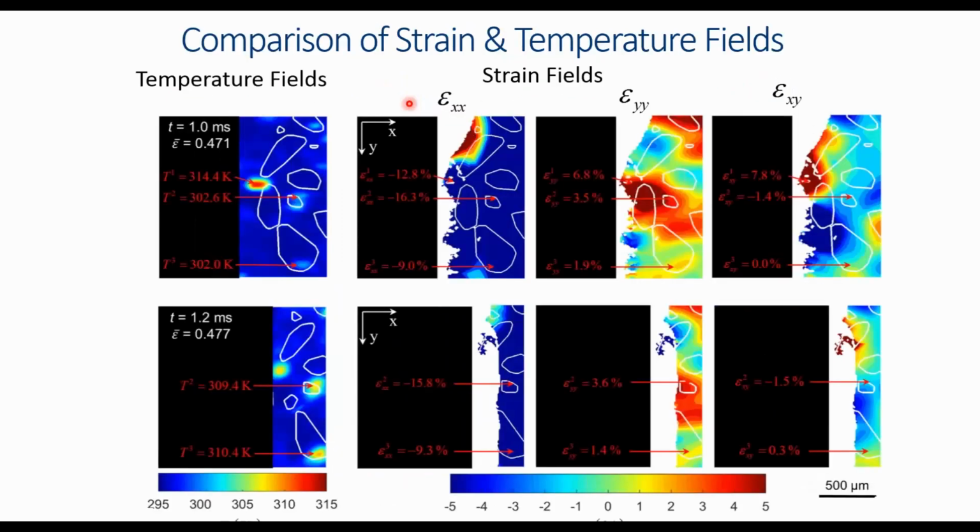This is the digital image correlation result obtained there, with the temperature fields here and the strain field here, allowing us to study those hotspots here at 1 millisecond and 1.2 milliseconds.